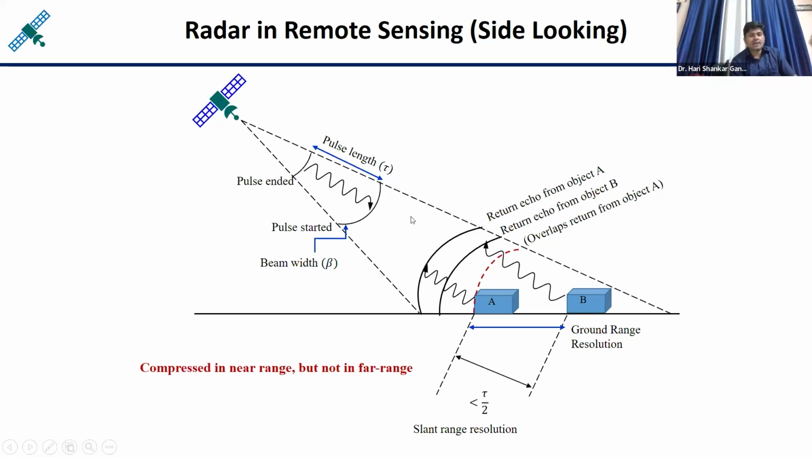This is called the swath. Okay, and this gap, this angular difference, is called the beam width. This beam width may be smaller or longer also. If you want to capture high resolution images, the beam width should be as small as possible, so that you can easily identify or capture the high resolution images.